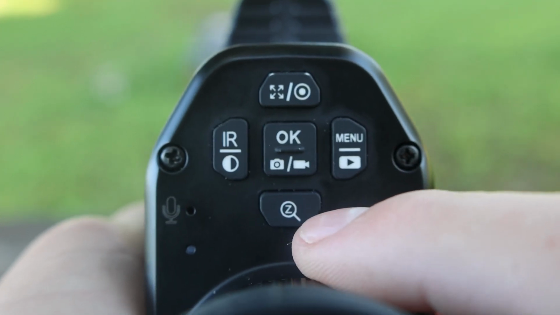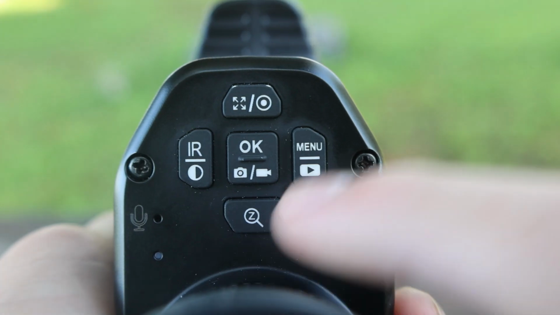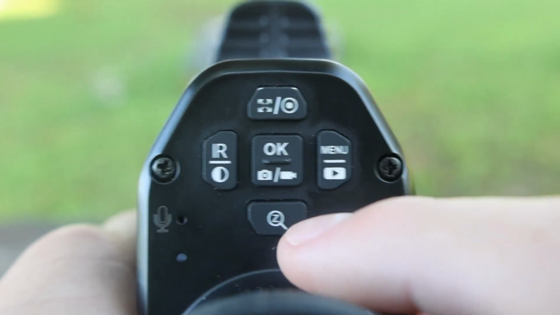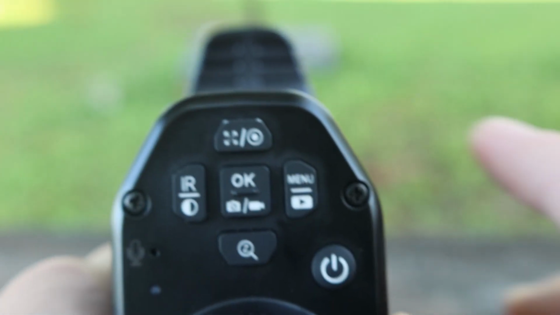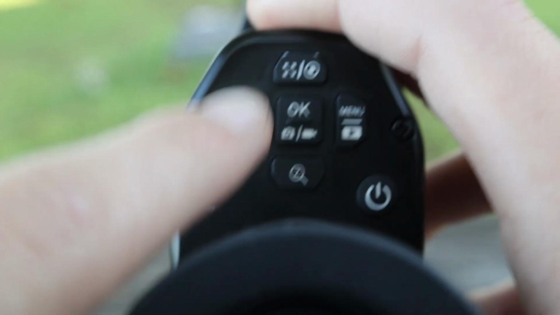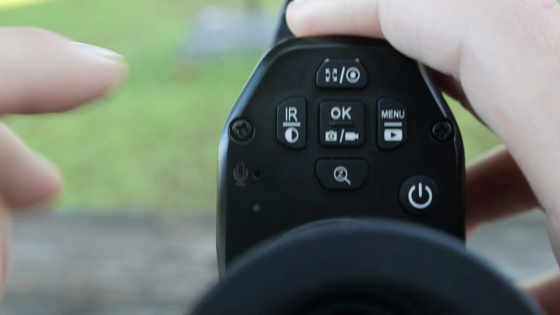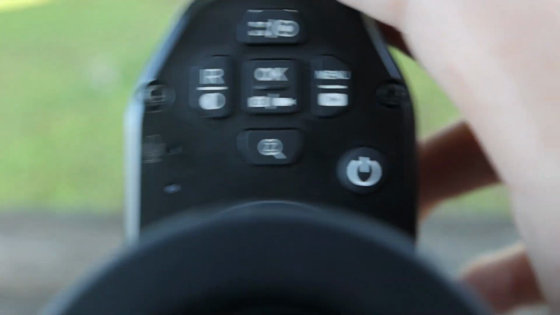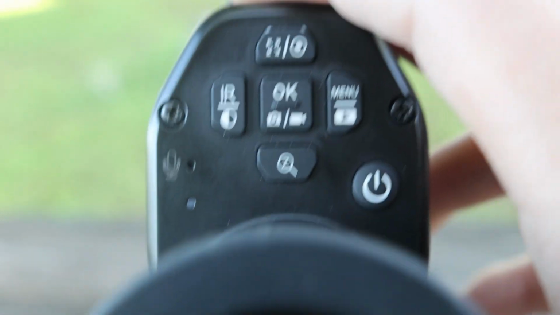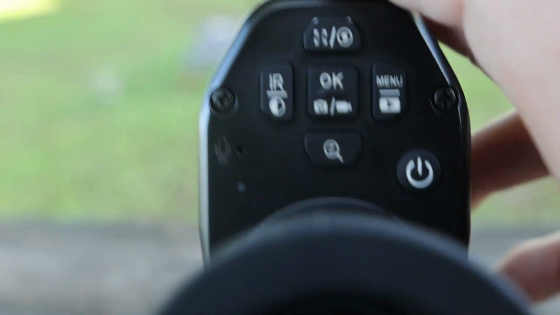This button is also your digital zoom. Press it, it zooms in once, then you press it again, it zooms in 2 times, then 3 times on the 3rd press. To disable it, just press it again and it'll disable it. To turn on night vision mode, hold this button down for a bit and it will turn black and white mode. Press this 6 times so that you have 6 different levels of adjustment for that. I think I mentioned that in the video, but I'll mention it again.